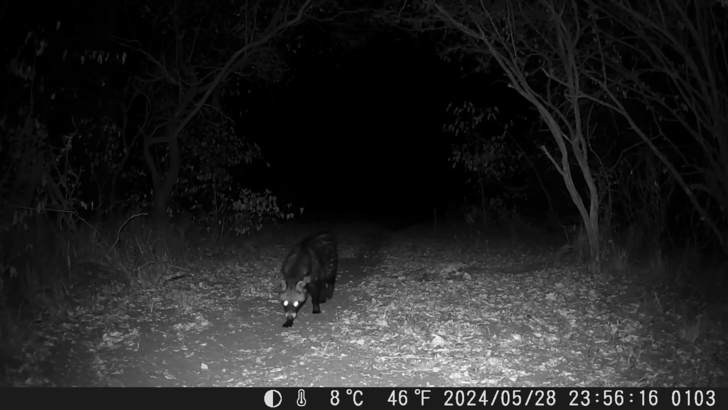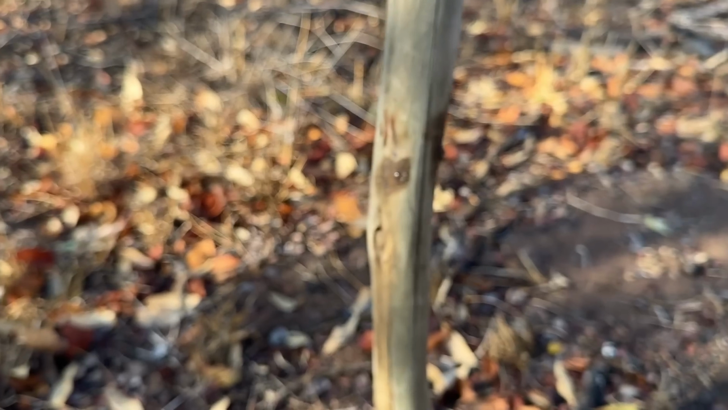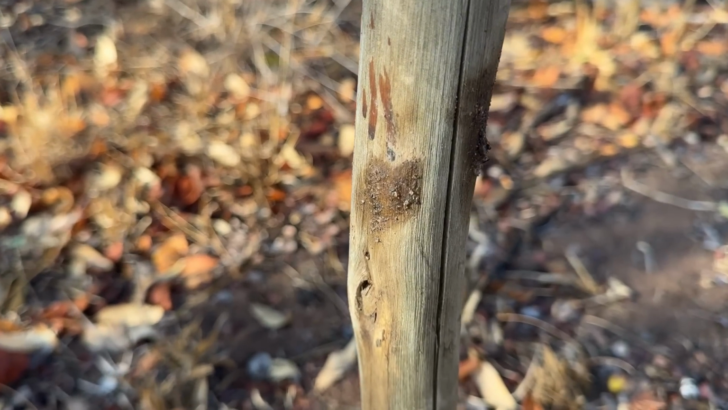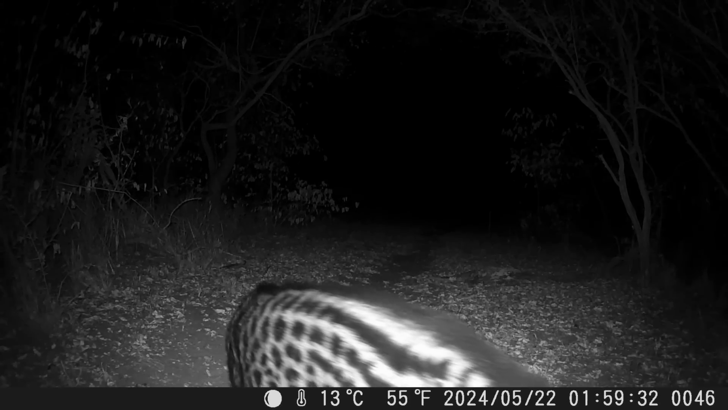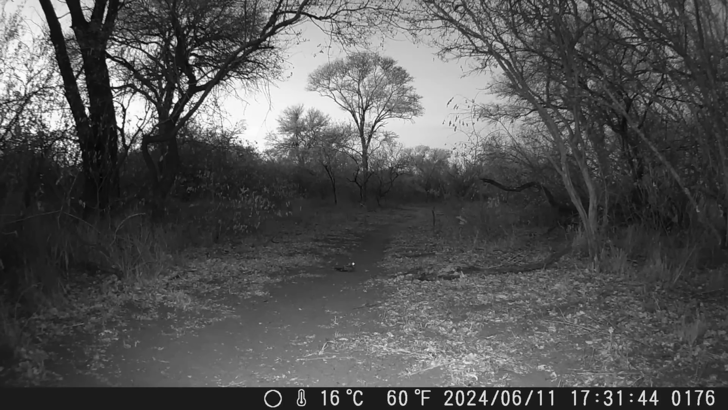The naughtiest animal captured here, however, was a civet that comes around every now and again to leave a sticky anal paste on the trail camera stake, arguably the worst smelling thing in the natural world. My favorite clips here, however, were of birds.